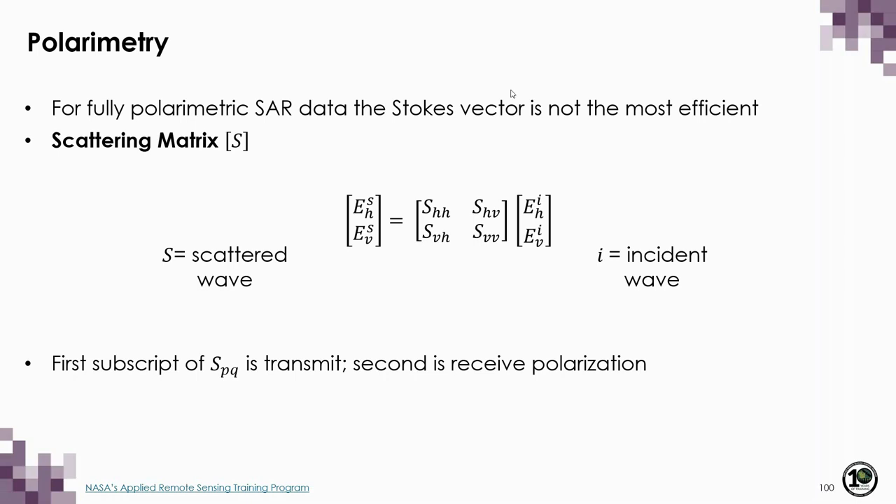So for fully polarimetric SAR data, the Stokes vector is not the most efficient way to store data because you would need at least 2 sets of Stokes vectors. Instead, what you can use is the scattering matrix, which describes the transformation of the incident to the backscattered wave.